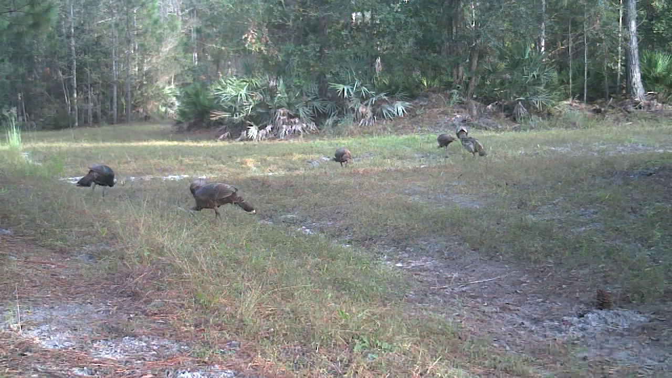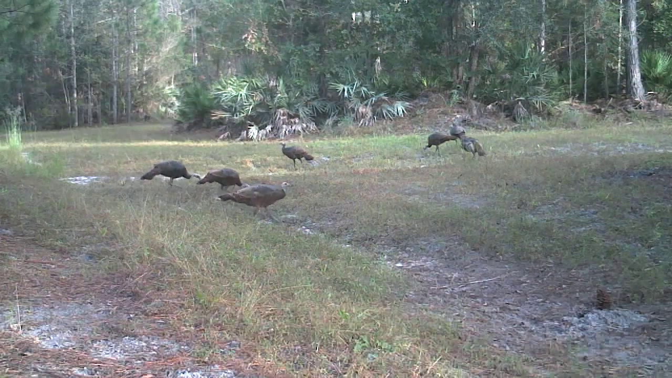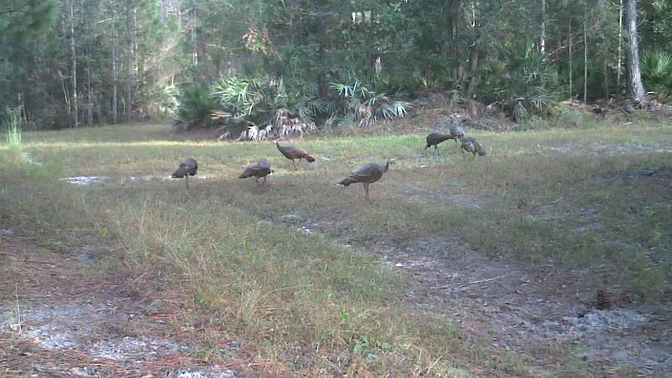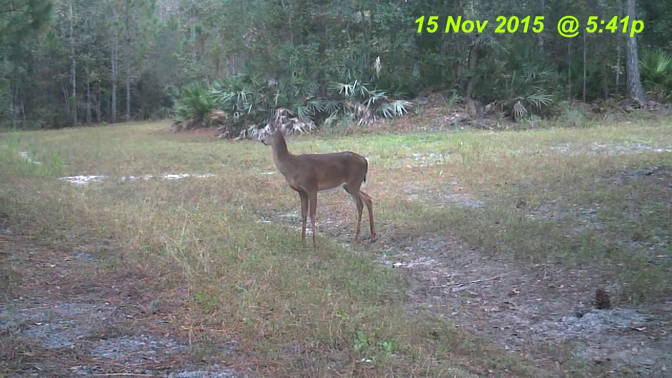Now this next clip is a night clip, and I didn't get a good look, but it appears to be one of the 6 points right next to the camera. In fact, it comes up and is sniffing on the camera. There we got that lone doe again.